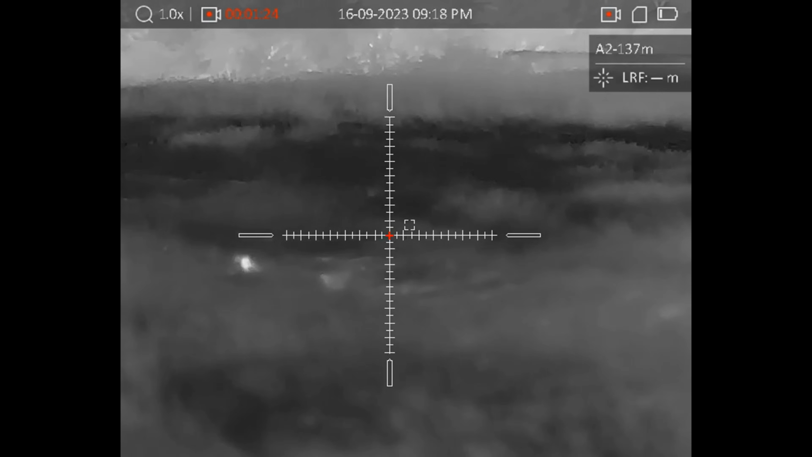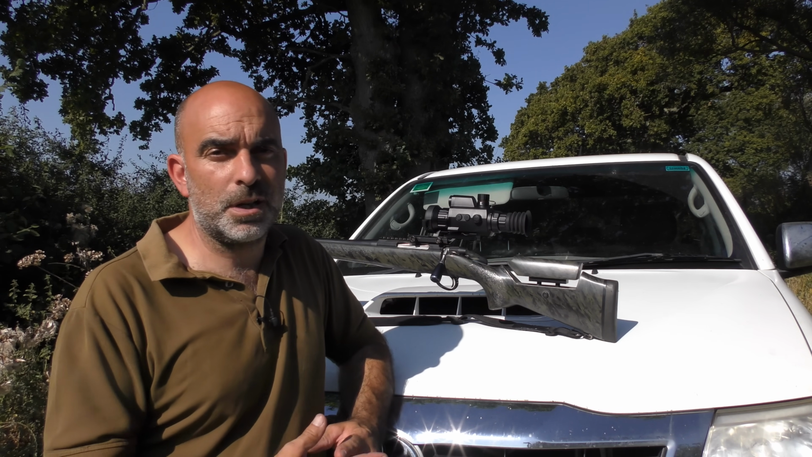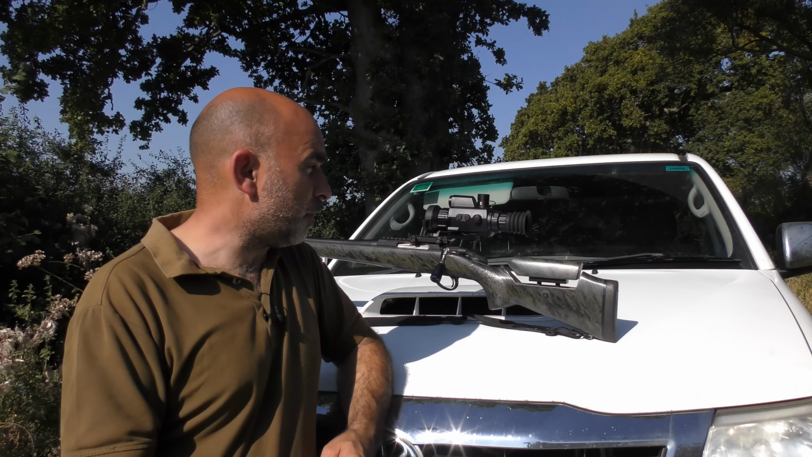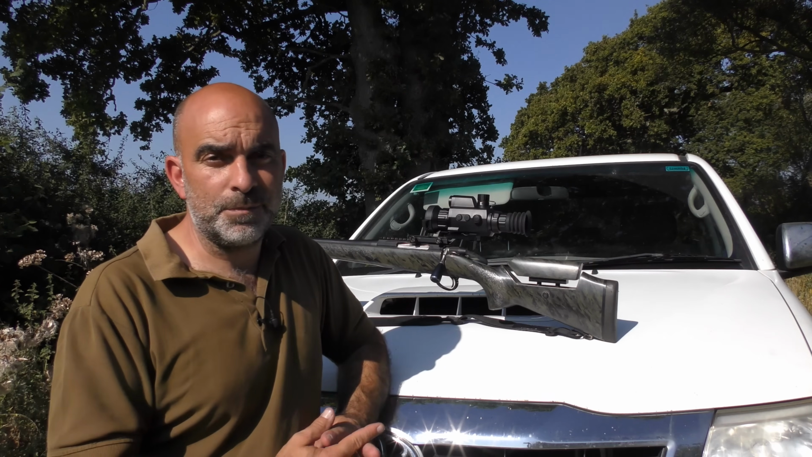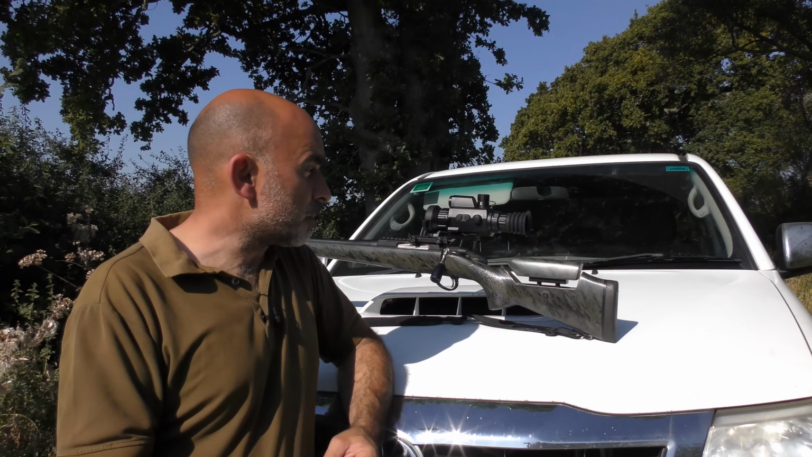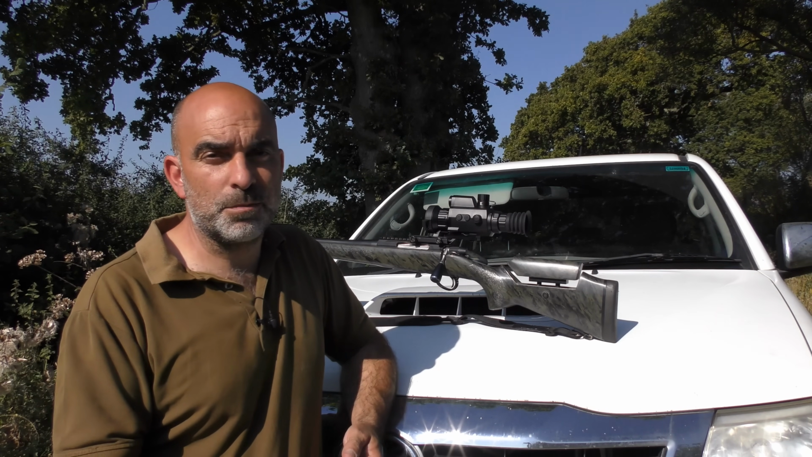However, you can see that you wouldn't have any bother at all shooting a fox at 150 metres or so. In fact, I would probably say with that sort of setup, shooting bang on and zooming it right in on the magnification, there's no reason why you wouldn't be able to take a fox to 300 metres with that, I'm sure.